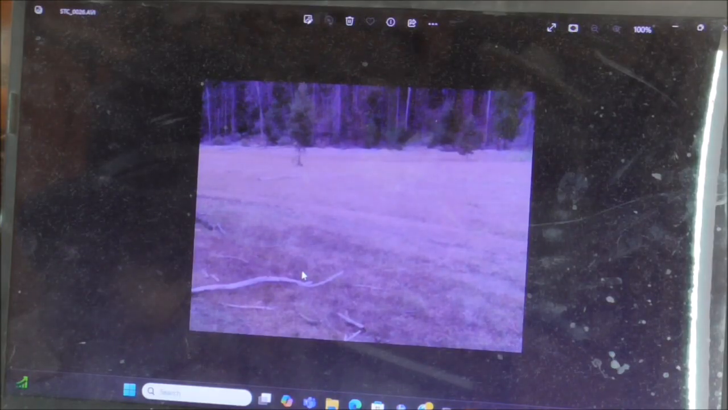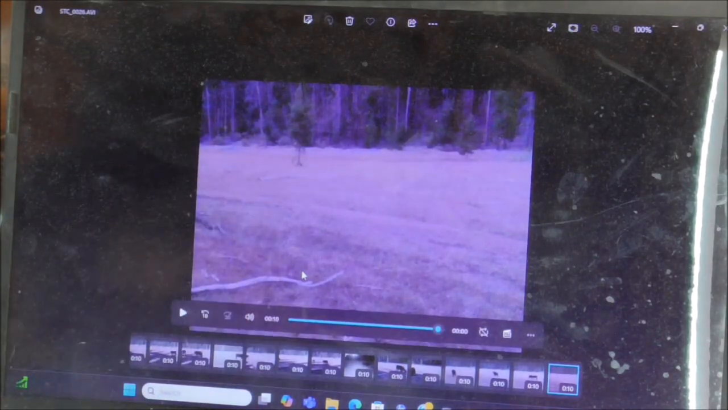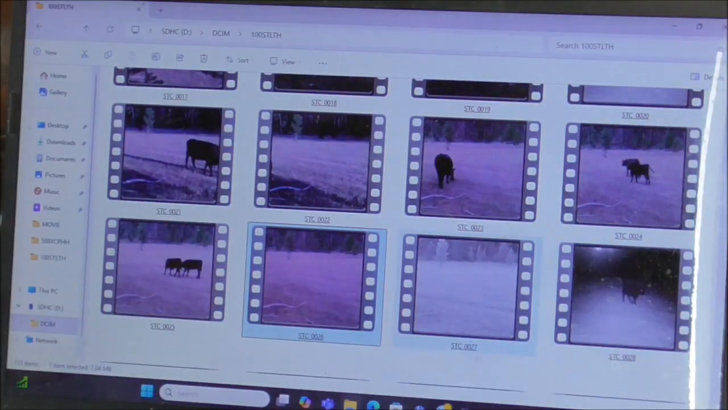Okay, now that one. Yeah, I think it's that twig again up here in the corner. Sometimes it doesn't take much. A blade of grass will even do it.